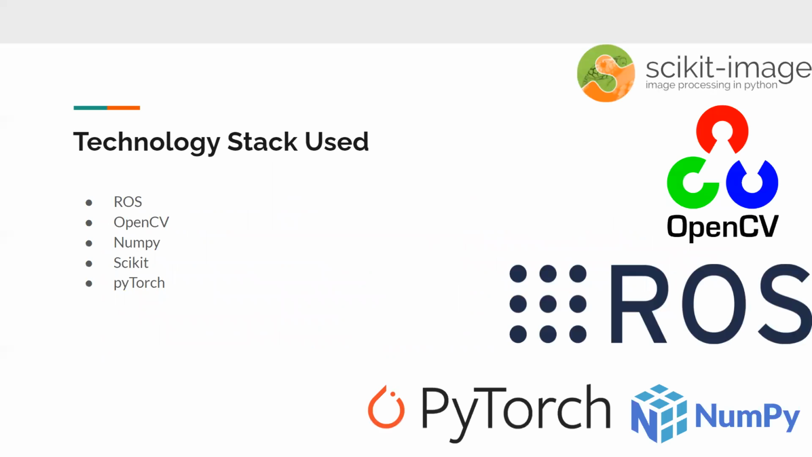So this is the technology stack. We used quite a few different things, everything from ROS1 to OpenCV, NumPy, Scikit, and PyTorch. PyTorch is what we used specifically for running inference with the GAN model we previously described.